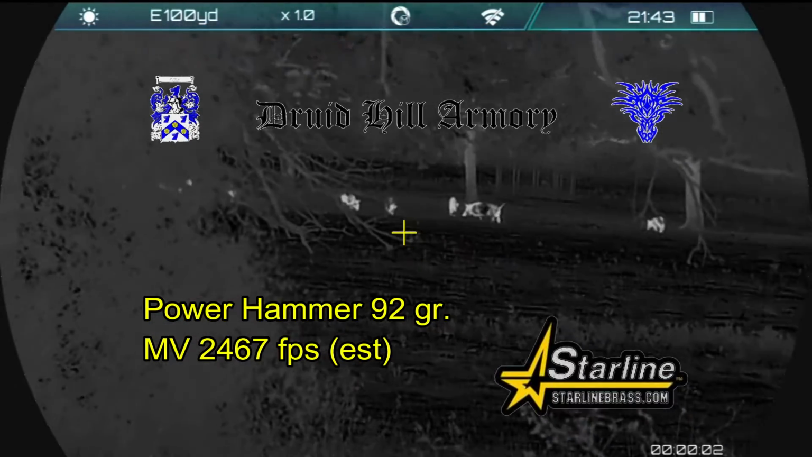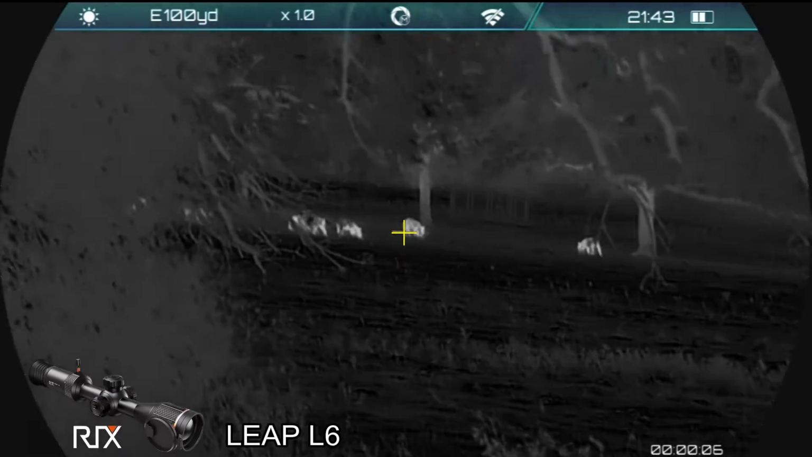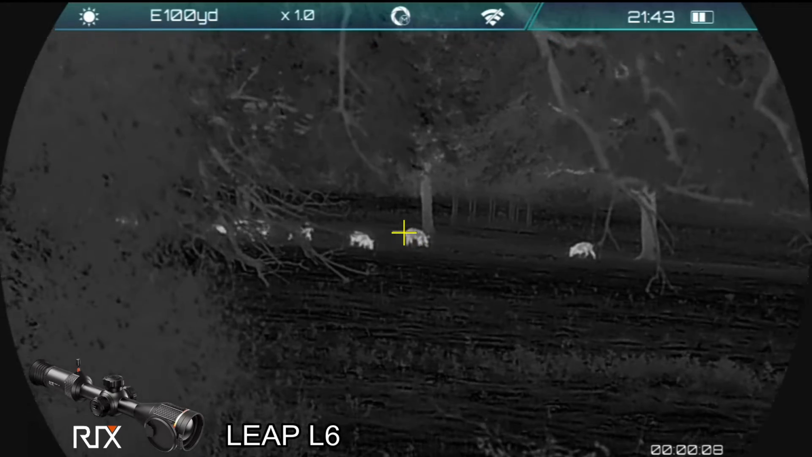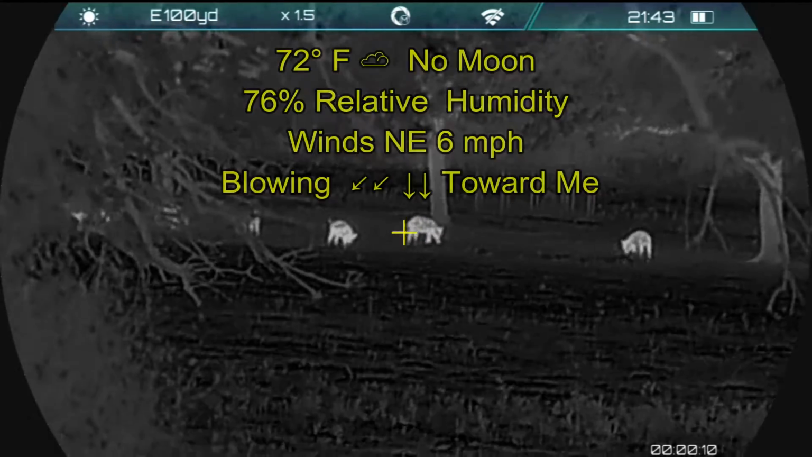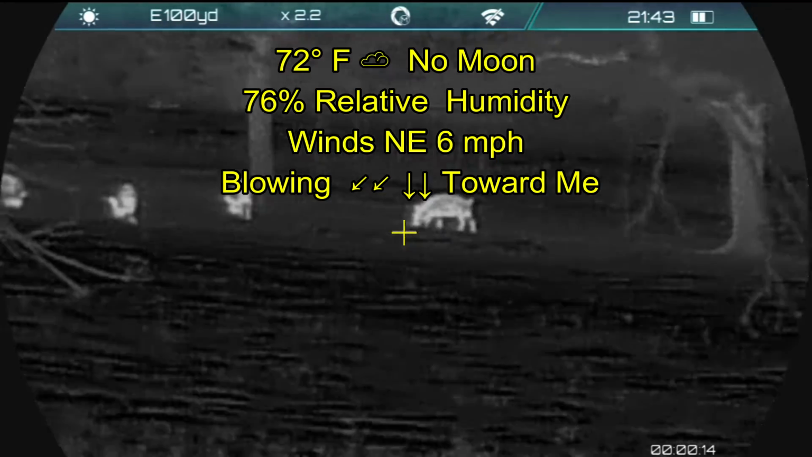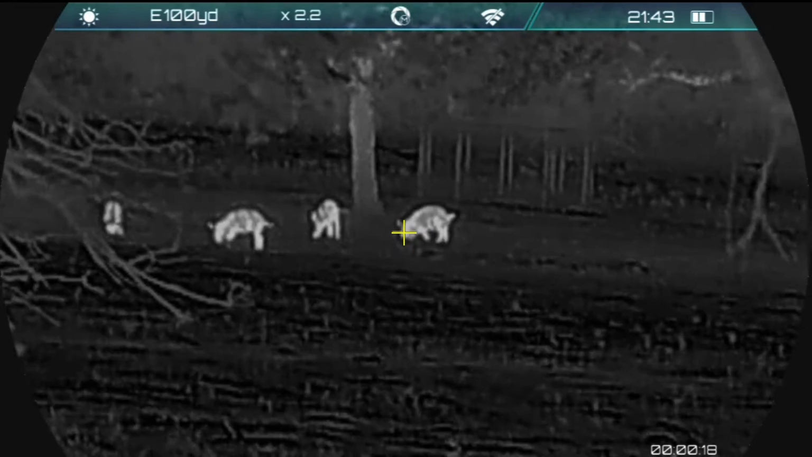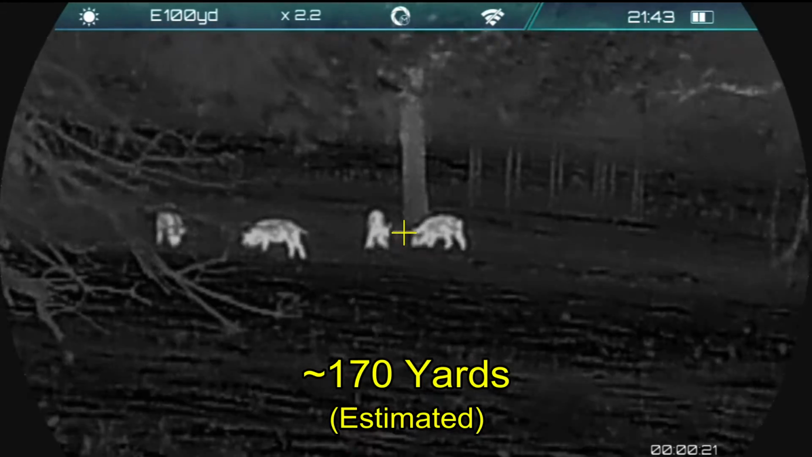I hope to be getting a shot at these hogs with my Power Hammer 92 grain bullets loaded by Druid Hill Armory and Starline Brass, and of course I'm getting video through my RIX LEAP L6. I'm shooting a 6.5 Grendel. The wind is in my favor at this point, but the problem is that I'm in the landowner's front yard and I'm at a fence that I can't cross without making a lot of noise. So distance-wise, I'm stuck shooting from right here.